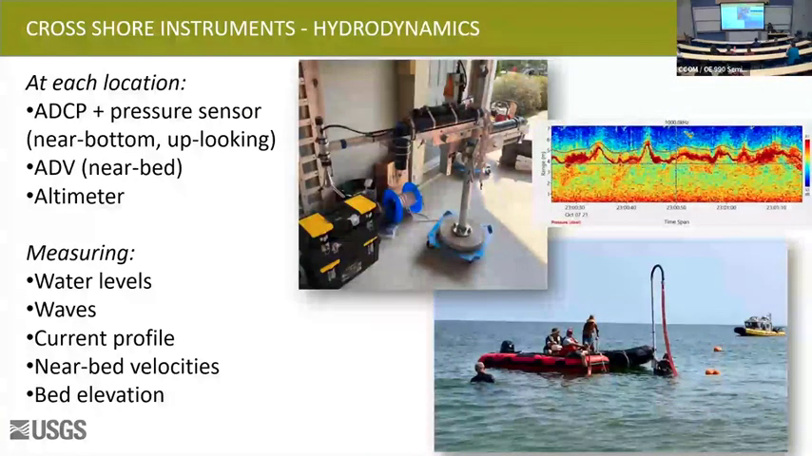And offshore, we installed ADCP sensors, ADVs, altimeters. We installed it offshore. We saw some in the wave zone. They actually broke during the waves because waves are extremely rough. But we got some good data on the offshore bar stuff.